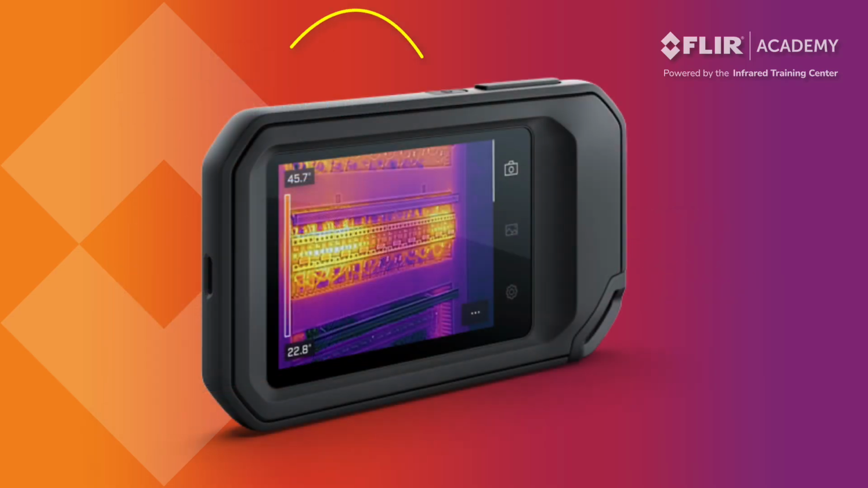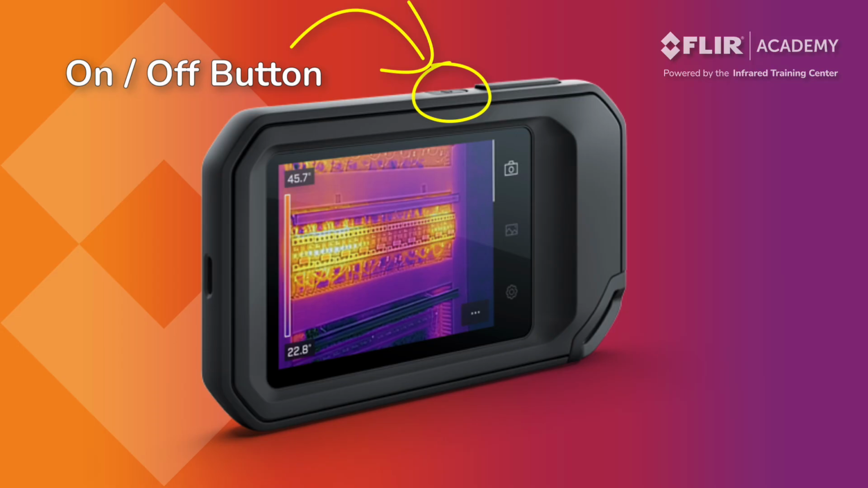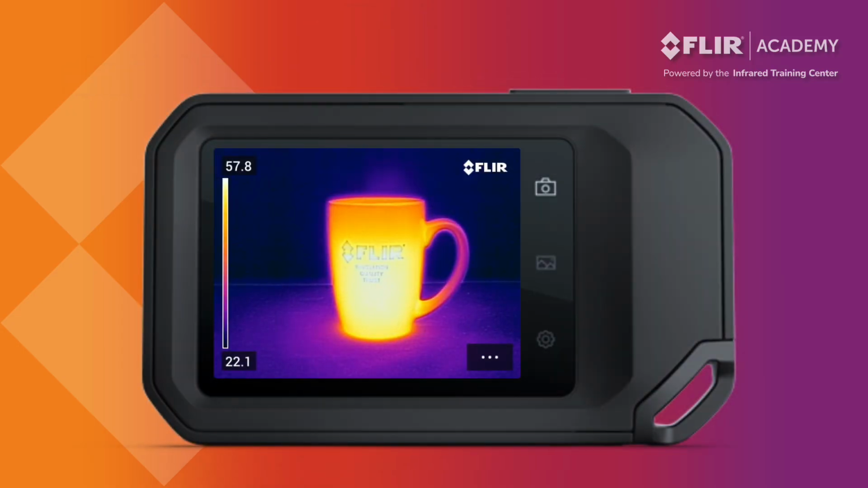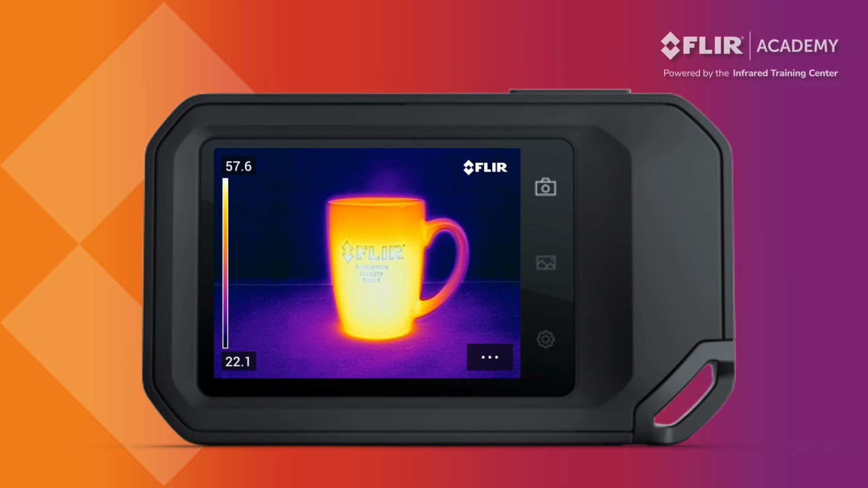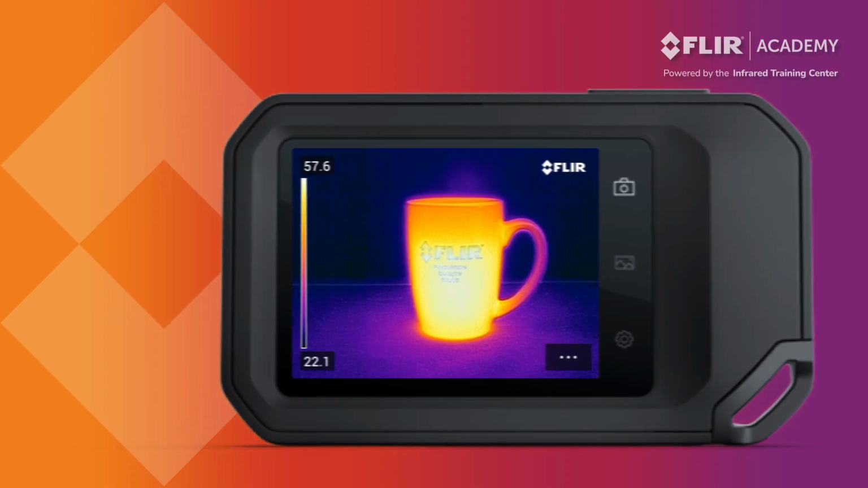To turn the camera on, press and hold the power button located on the top edge of the thermal imager. The Flir logo will appear, and you should soon see a live thermal image. To the right of the power button is the Save button. This is used to capture thermal images, which we'll demonstrate a bit later in the presentation. For now, let's review the rest of the control buttons and other functions found on the camera housing.